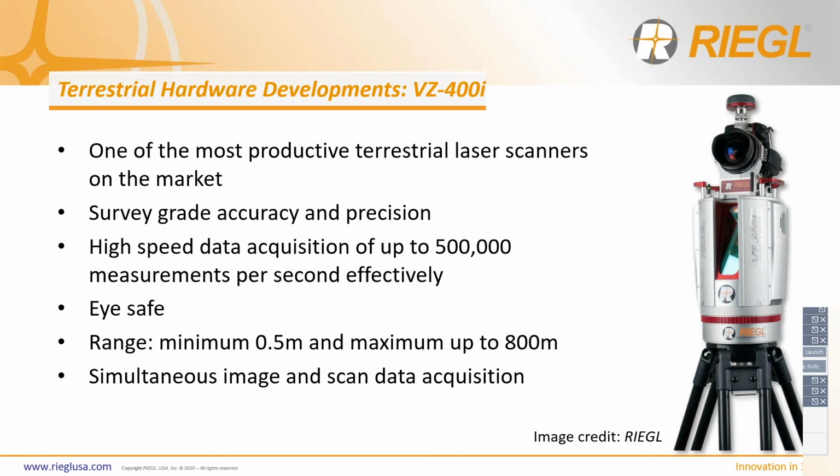So what does this all really mean? This means that you are able to capture much larger amounts of data extremely quickly and extremely accurately, so your time in the field is reduced. There are 2 processors on board the system that allow the VZ-400i to perform different processes in real time, such as automatic onboard registration in parallel to the scan data acquisition, which we'll get into in a little more detail further down the line.